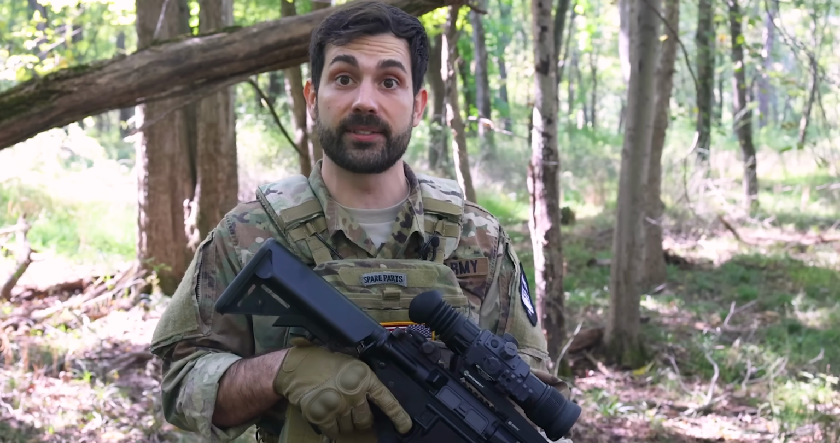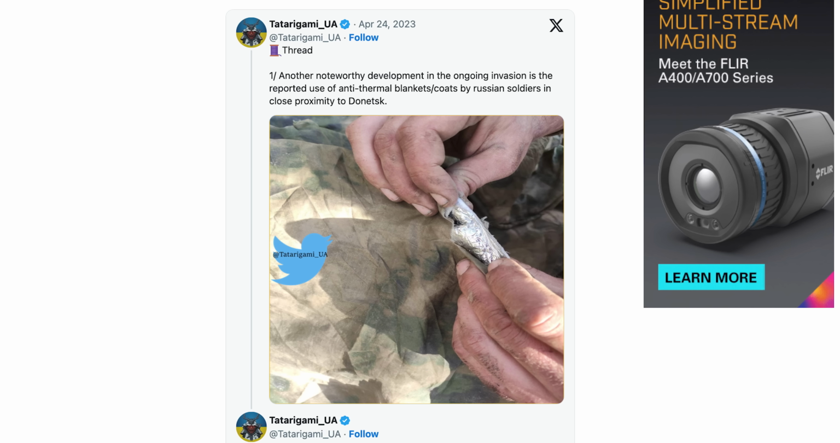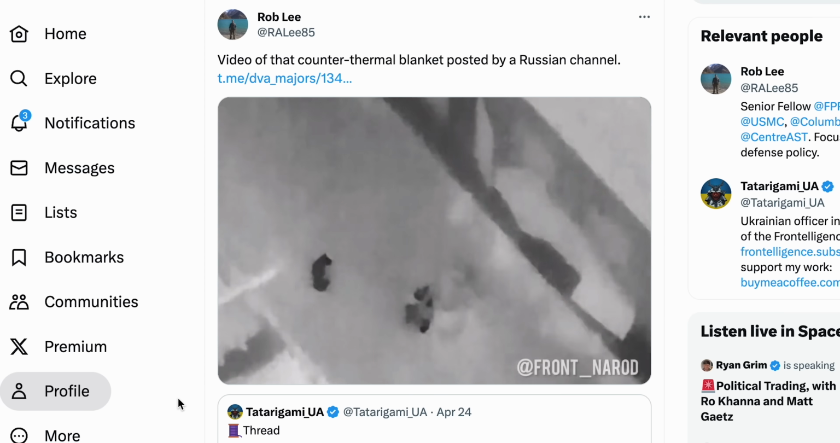Ukrainian T-64 tanks positioned at Chernihiv had improved thermal imagers compared to the Soviet tanks. Bayraktar TB2 drones with thermal imagers were used to harass exposed Russian supply lines and coordinate precision artillery strikes. A Ukrainian military reserve officer, Tatarigami, observed evidence of Russian troops using these kind of blankets. It was found on the bodies of KIA Russians north of Donetsk. This video from Ukraine shows how effective these blankets can be against thermal optics.